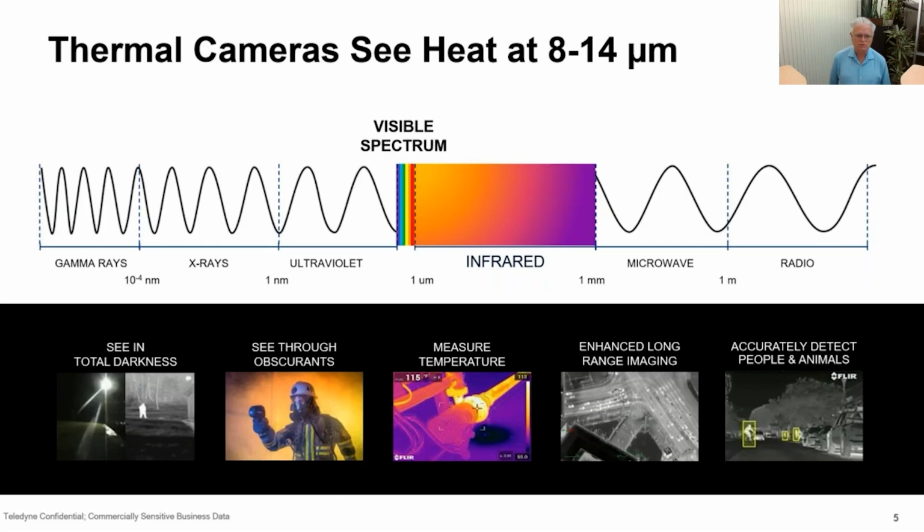Most crucially, we're able to see in total darkness. So that addresses the space where 3/4 of the fatalities are happening at nighttime. Interestingly, we're also able to see through most smoke and fog. It's a very common application of thermal imaging for firefighters to use a thermal camera to find their way in and out of smoke-filled buildings, to find and rescue any occupants of those buildings.